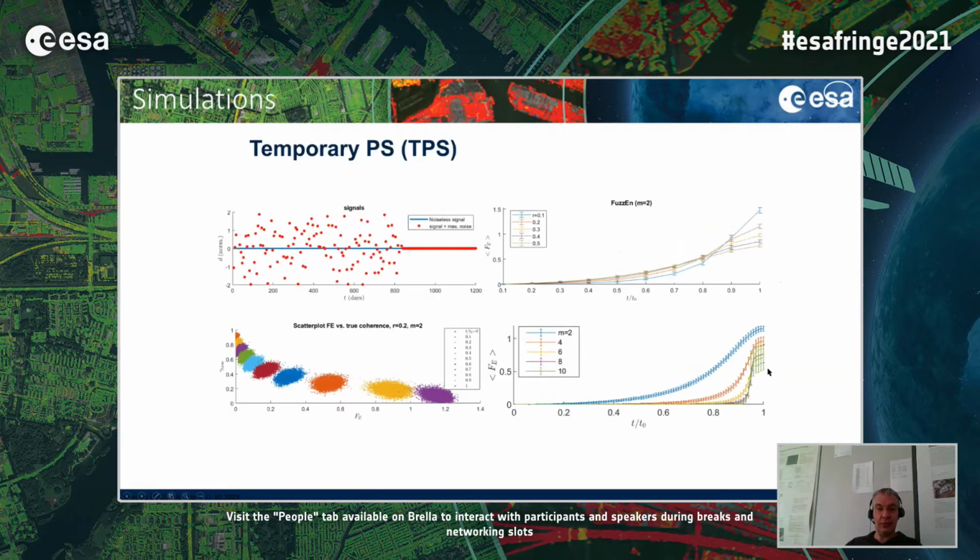An interesting case to be added here is the case of a temporary PS, which is born at some time during the monitoring interval. In this case we varied the time of birth of the target instead of the noise level, and we see that the trend is also monotonic, but especially for higher m values, the fuzzy entropy stays quite low for birth times very close to the end of the monitoring period. So this means that the fuzzy entropy is particularly good at picking temporary PS which are born very late. Of course, the same conclusions are valid in the time-reversed case of the death of a PS.